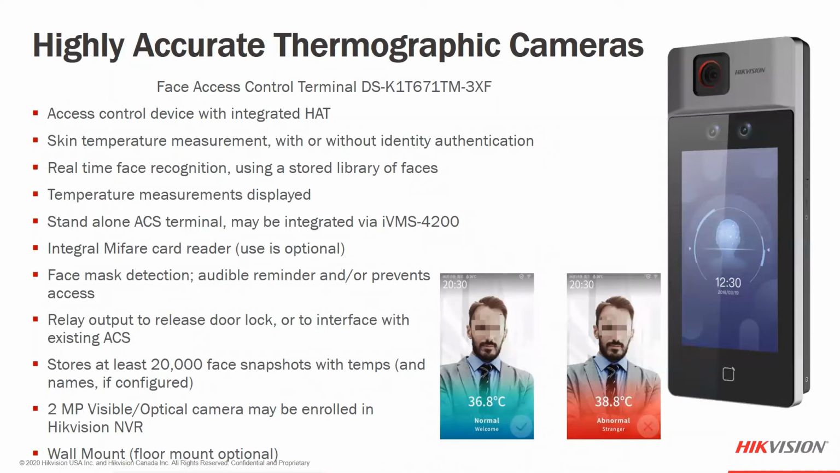So a single file line, people would walk in. If this is a business and we had doors into the building, this could be put as one of the checkpoints in the building where they actually scan either their card, because it does have a MiFare reader, their face, because it does do facial recognition, and also it will gather their temperature. So they need to have a normal temperature as well in order for the door to open. So you could do this as access control. You could do this as just a temperature screening terminal by itself.